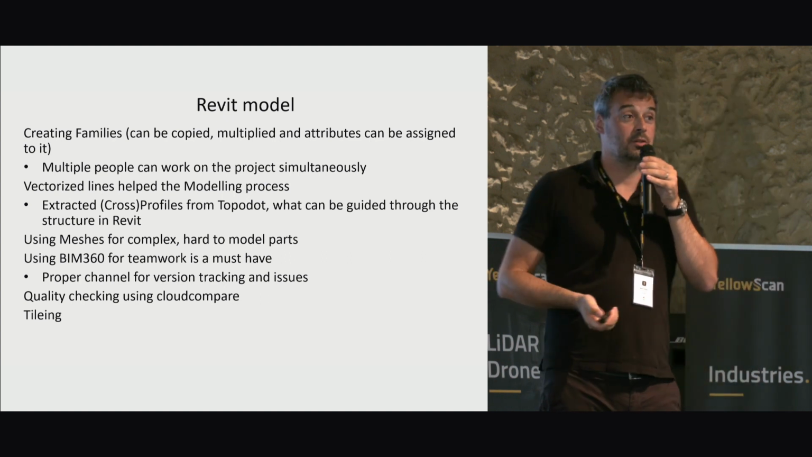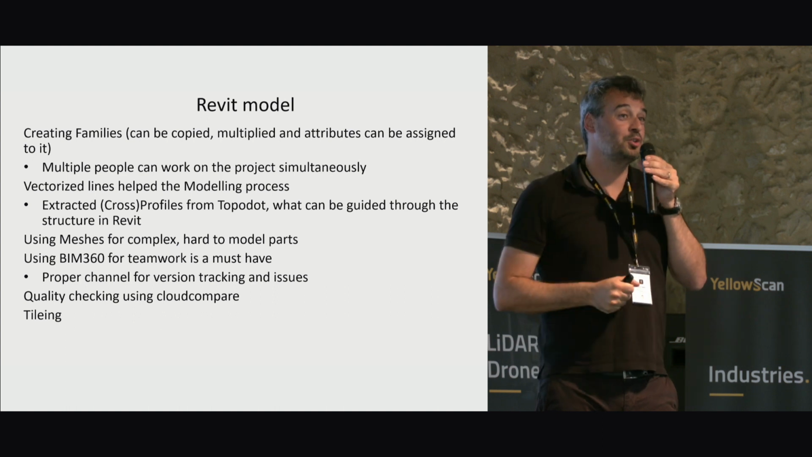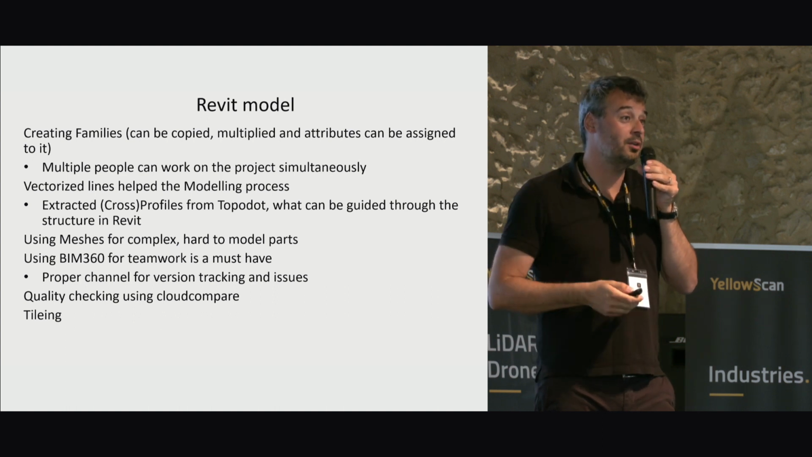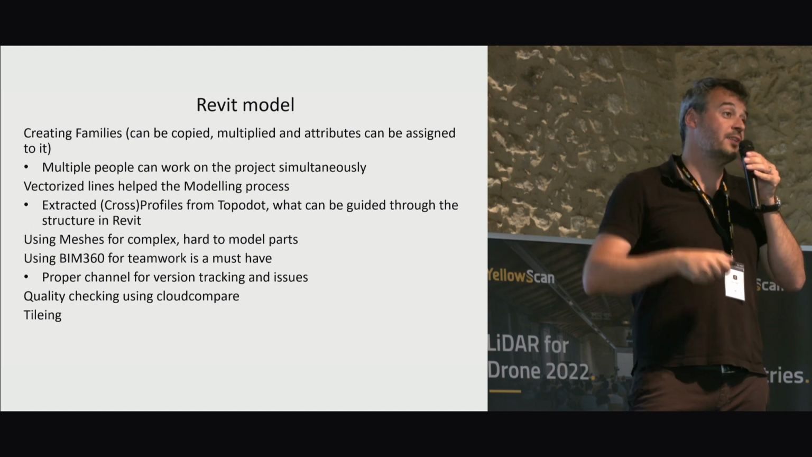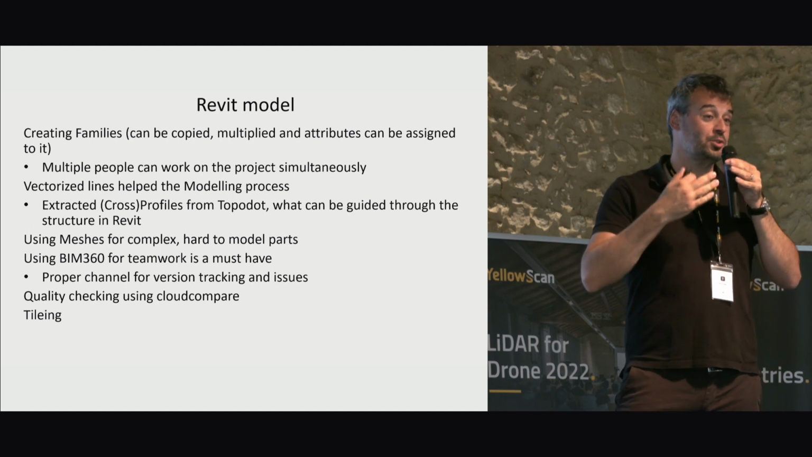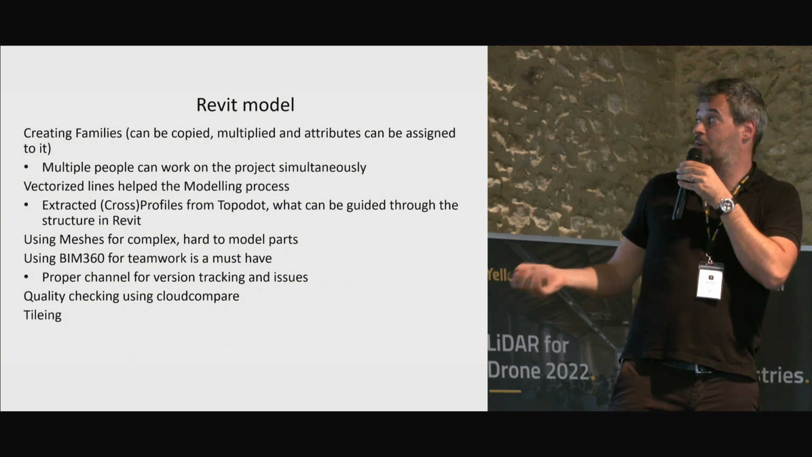Based on this Revit workflow, we were able to dissect the project, with different people working in parallel on it, and using the previously extracted vector features, we were able to guide through the entire 3D model